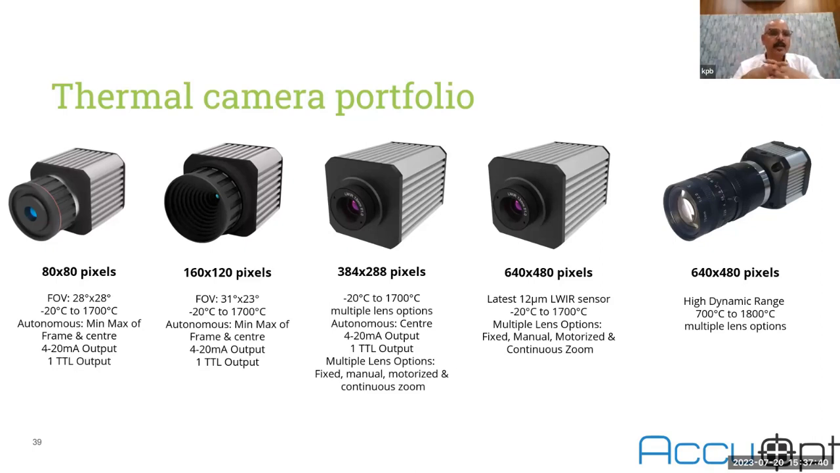So we have 80 by 80. It can start from -20 and it can go up to 1700 degree temperature. The beauty of these 80 by 80 and 160 by 120 cameras is that they can be a replacement for a pyrometer. There is no need for a computer to operate this camera. This camera directly gives you analog output. That means if you install this camera and draw a region of interest, according to that region of interest it can generate 4-20 milliampere.